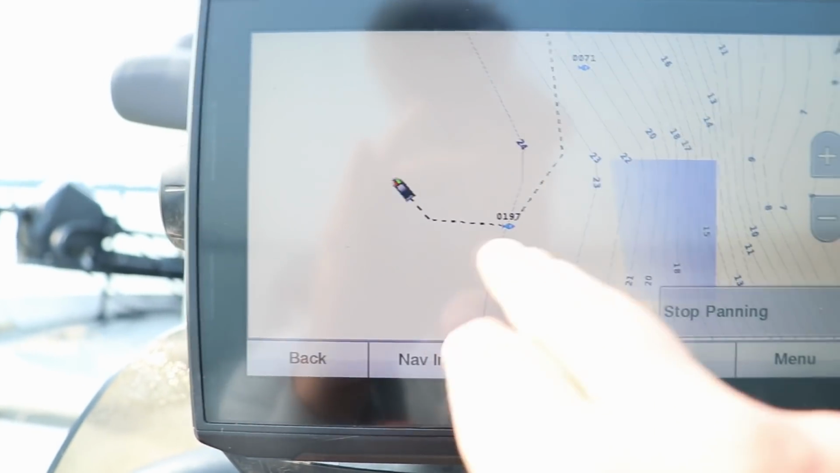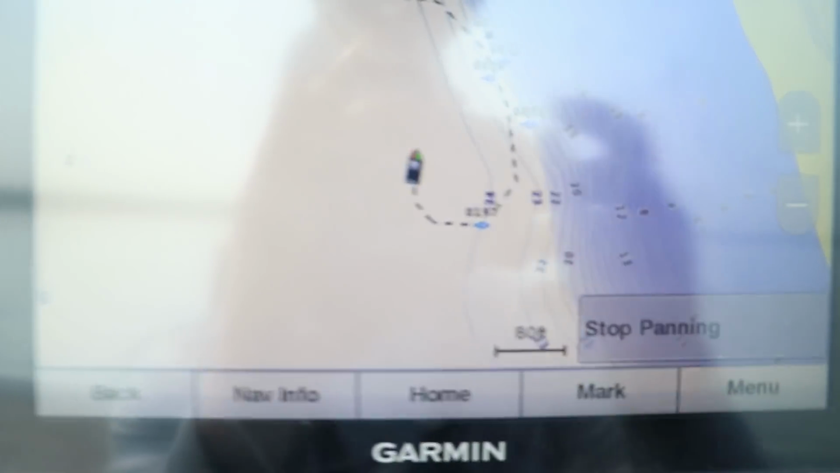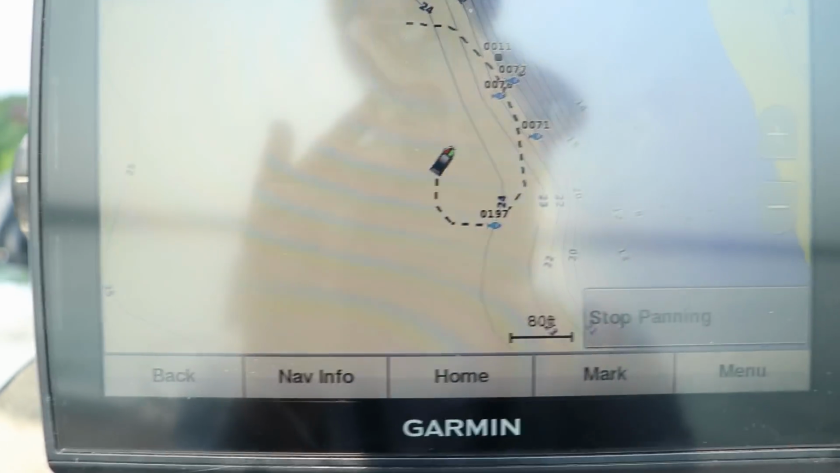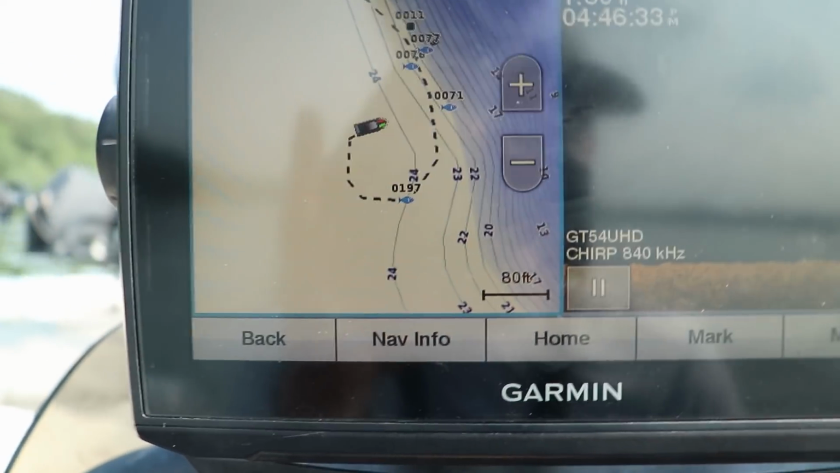So there's our waypoint. Now I'm going to take a big loop, try to put the boat right in line with it. And again, when you're trying to find these waypoints, you want to zoom in as far as possible. So I'm going to make a huge loop around here, get back to my down imaging combo. I'm going to try to put that boat right in line with that waypoint. I might not have made a big enough loop.